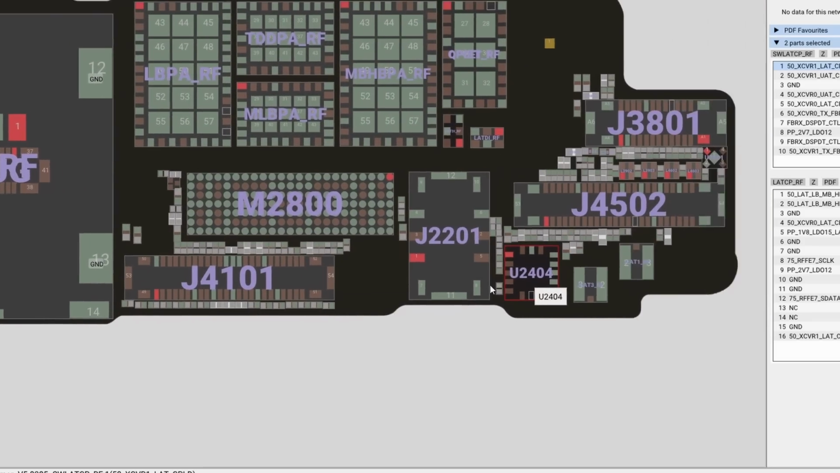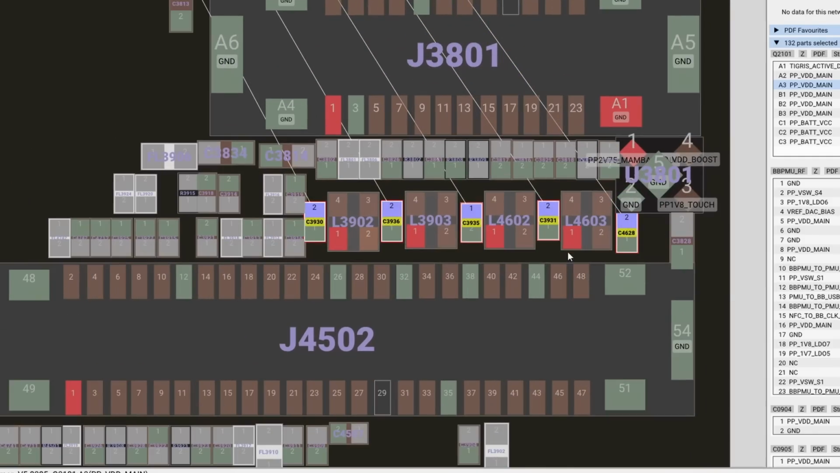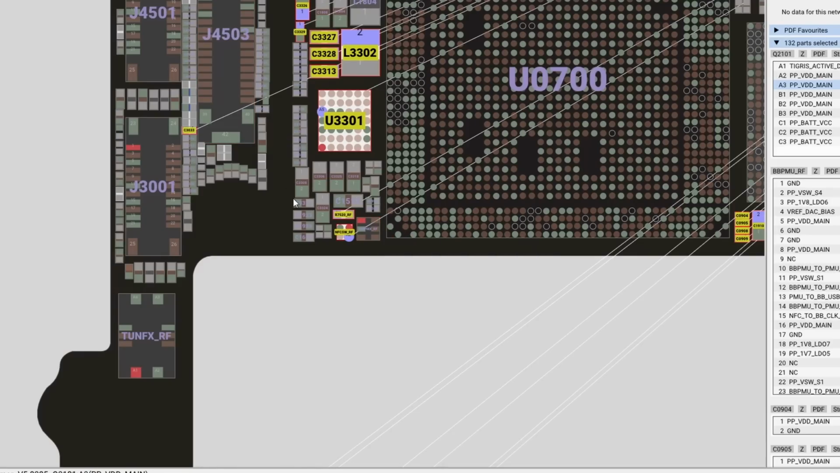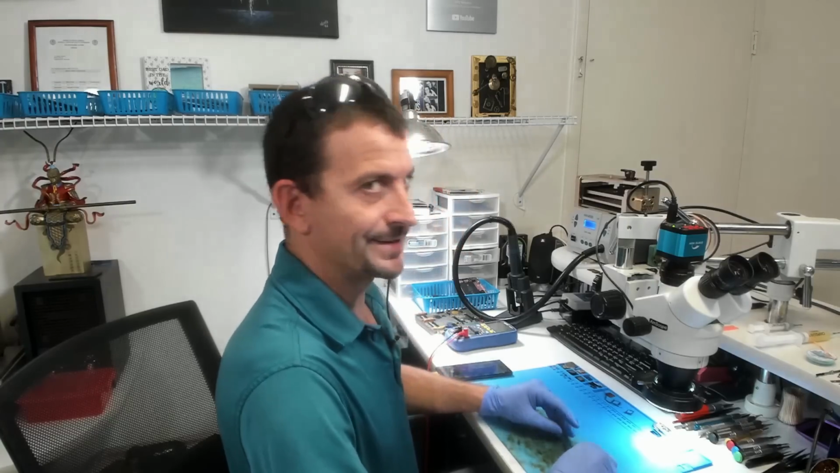So I'm going to sort of poke toward that area next. On the top side of the board, every single one of these caps between these display chokes here are all VDD main, but they're all pretty well covered up by overfill, so they can be tricky to get to. Do we have anything up here that's really easy to get to? That would be nice. No, actually, all of that kind of sucks to get to.